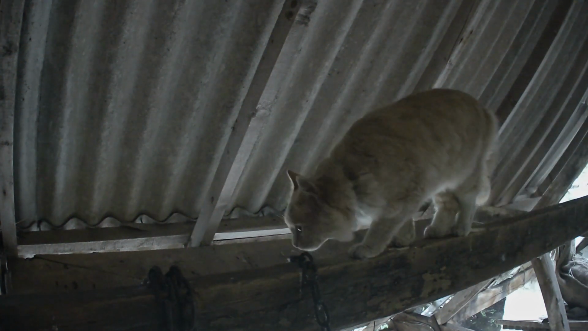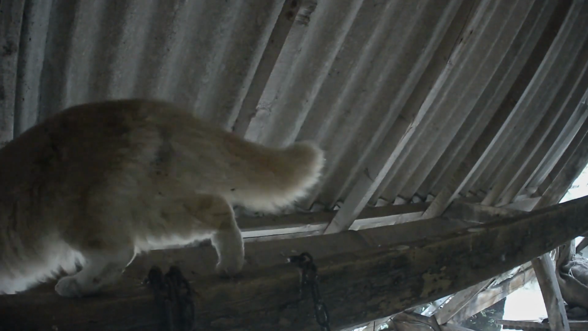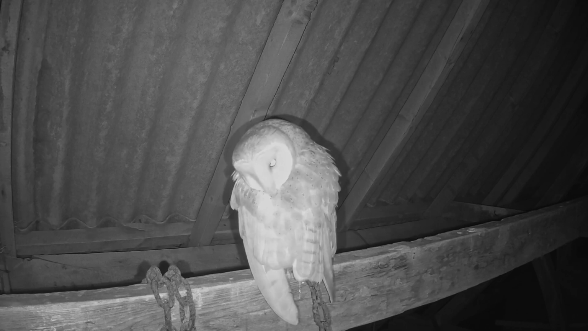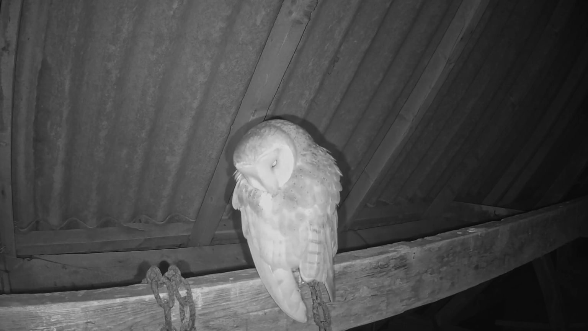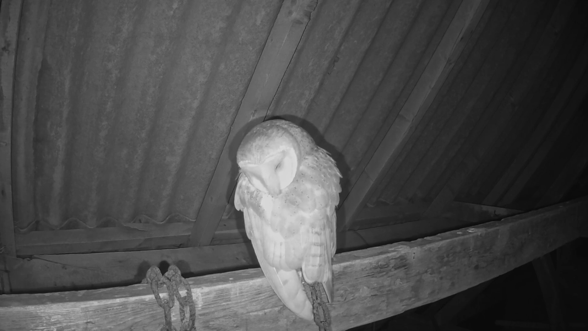So this time, Riley prevails. Owl won, Riley won. The night view of this camera is really quite clear, and even at night, the owl doesn't seem to be put off by the camera at all.